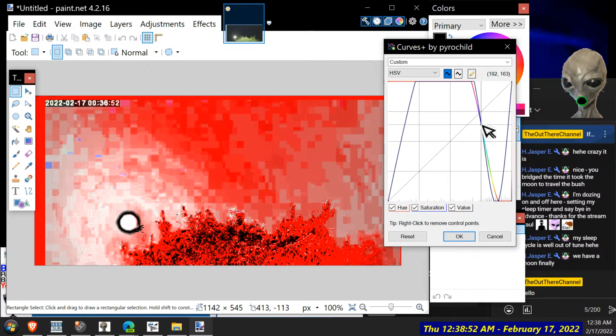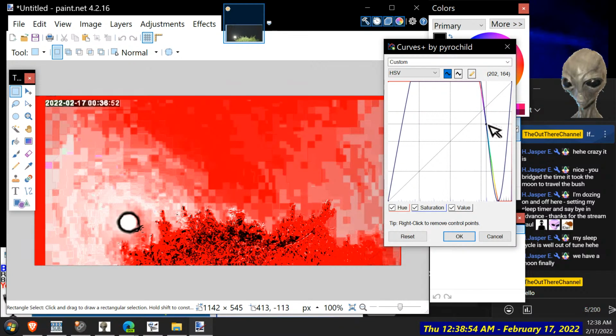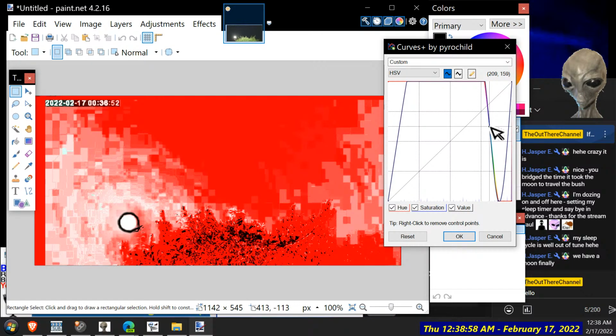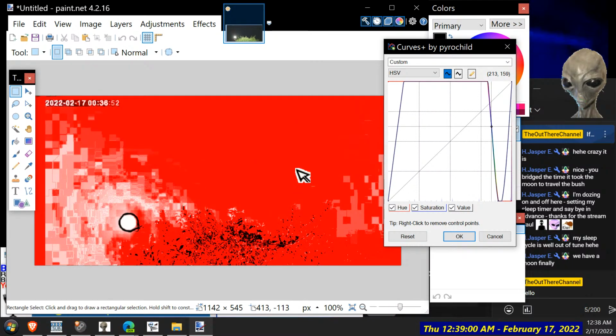Now look, I can see some clouds behind. Or was it shining through clouds? That's probably why we can't see any surface craters. Aha, there you go. It's got a thin cloud. Look, it's got a whispery bit on the tree here.